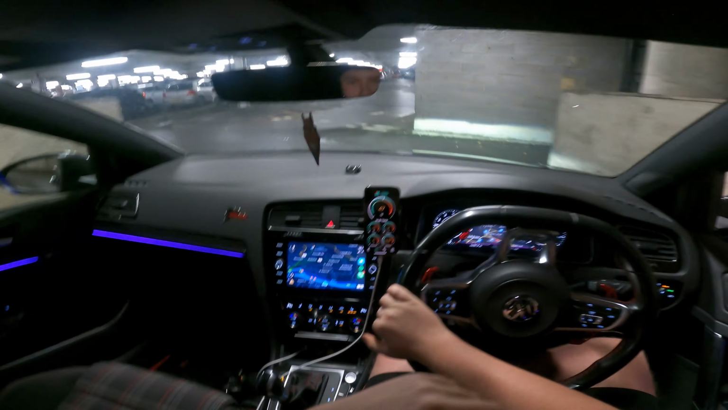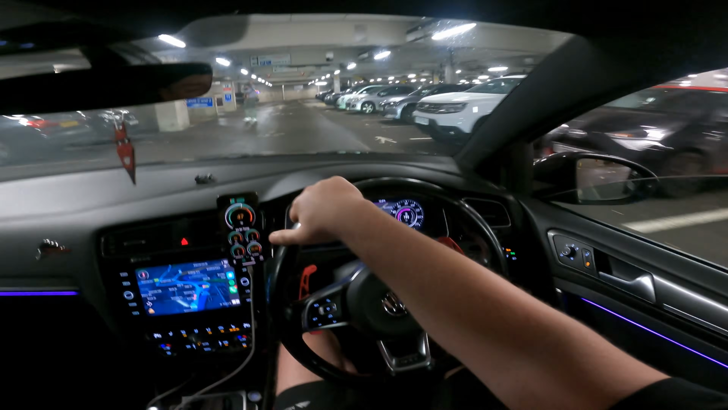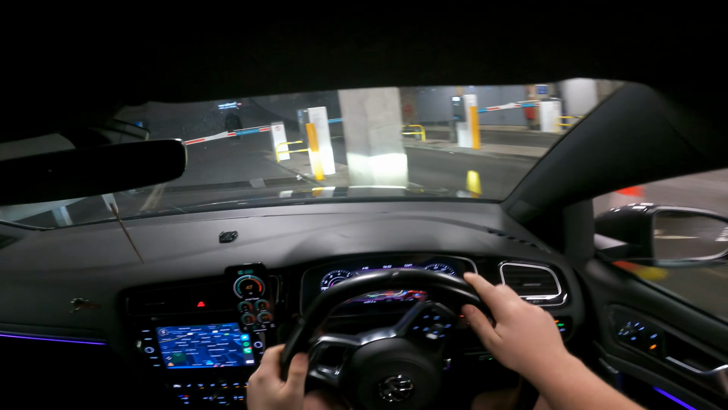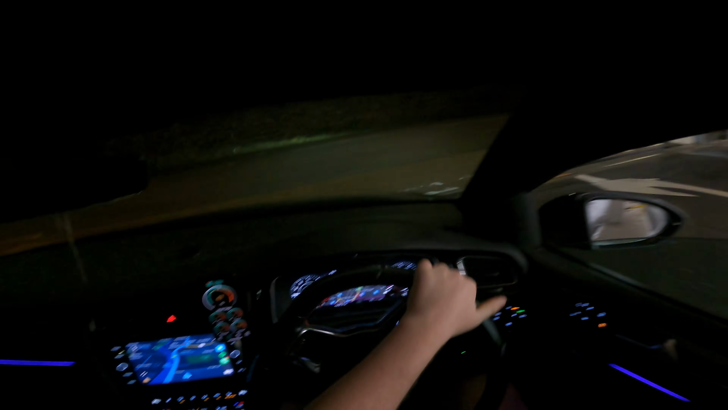Oh, is that an Audi R8 down there? I think it is. But yeah, it's just so loud. It's like stupidly loud. So we have to get into it. But yeah, let's get out of here. I hope I don't have to pay. Yeah, boy. Mug the system off.